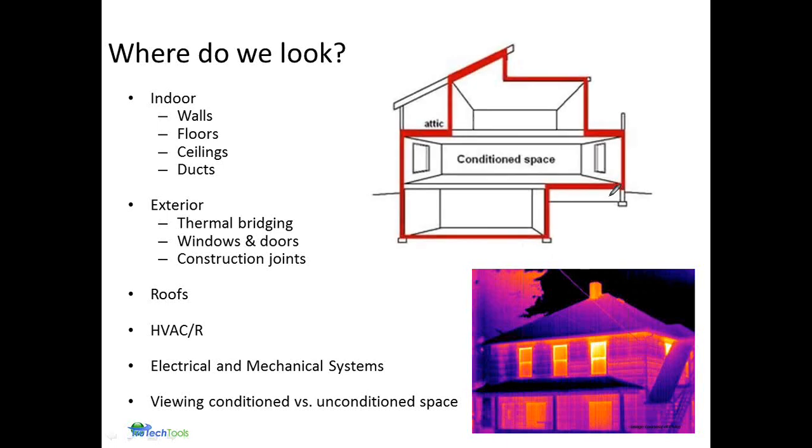We're also, with an infrared camera, looking at all of the area that's conditioned space, comparing it with the unconditioned space outside our controlled area. We're looking at the doors and windows, at areas where you have joints between the walls and the ceiling, crawl spaces, etc.